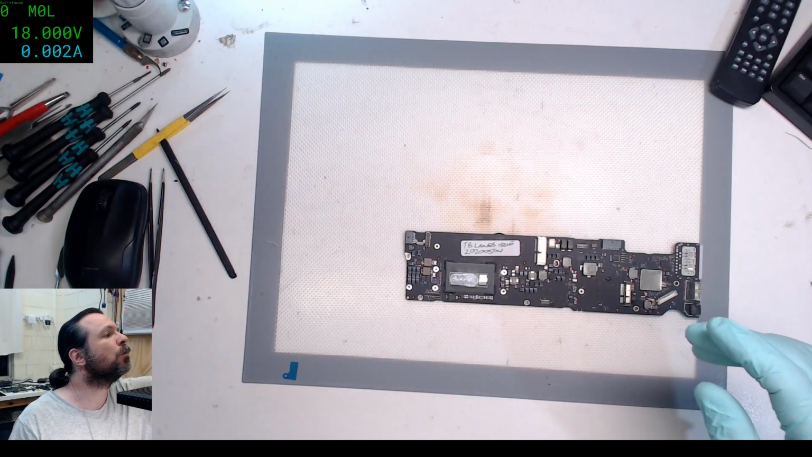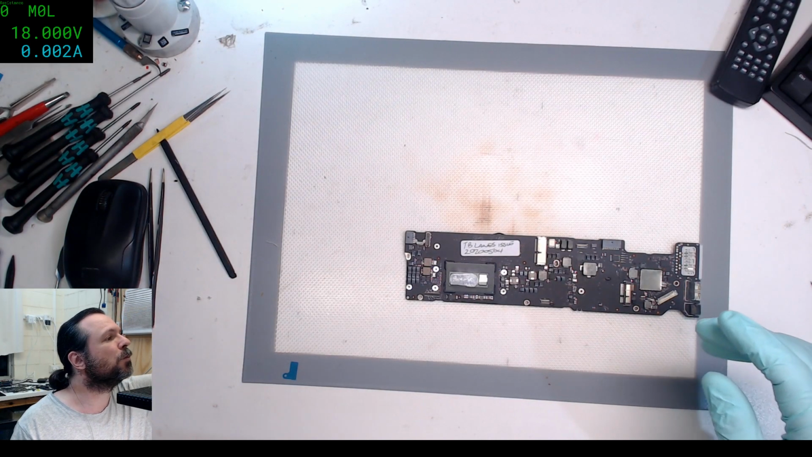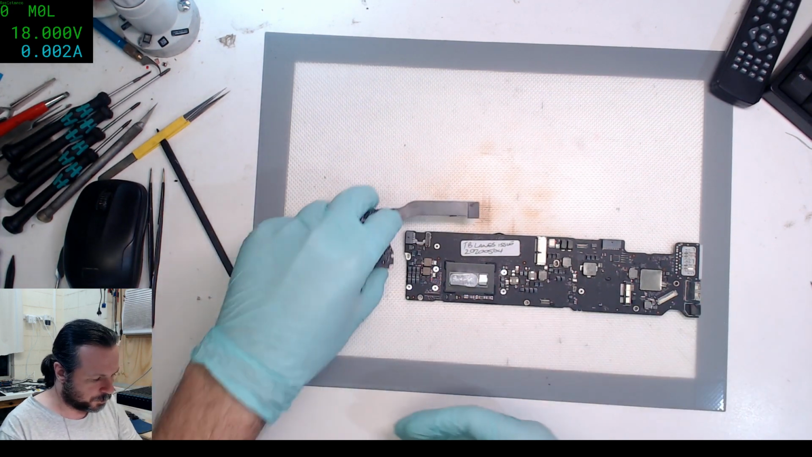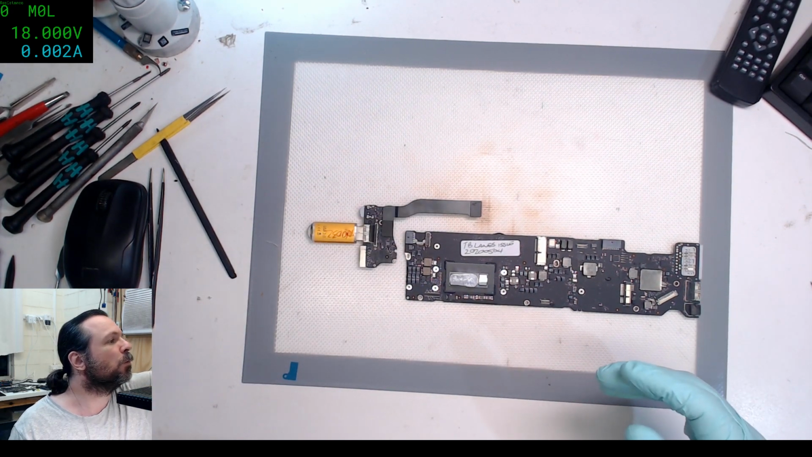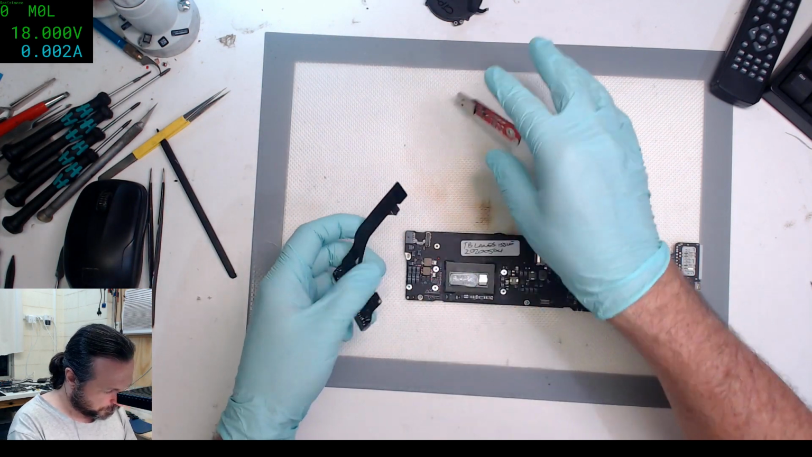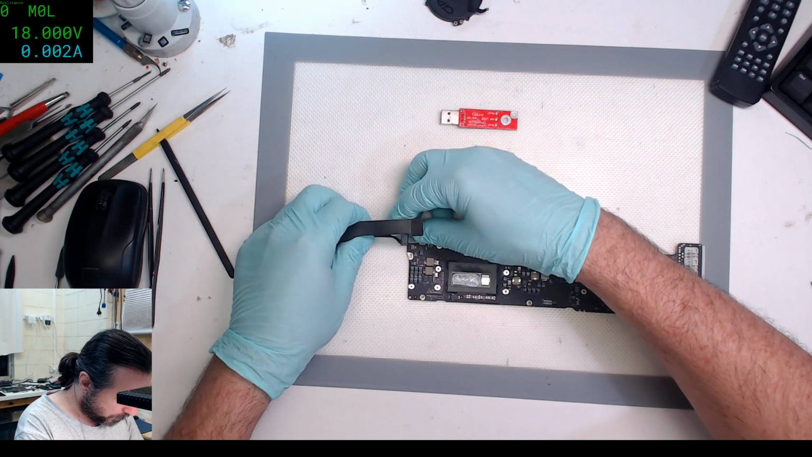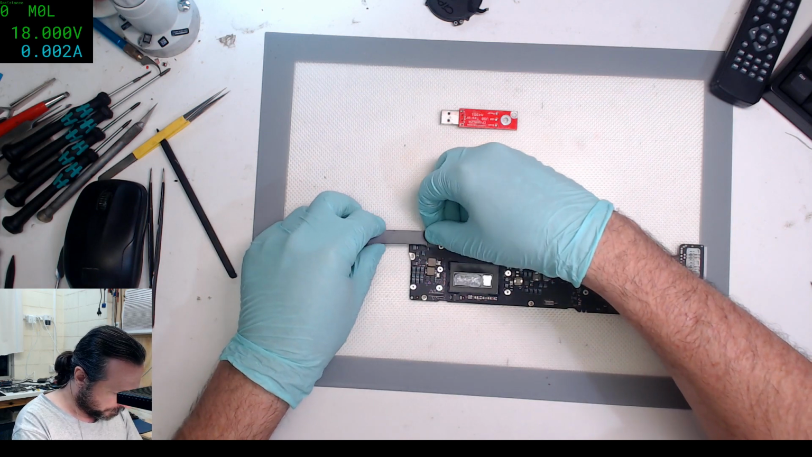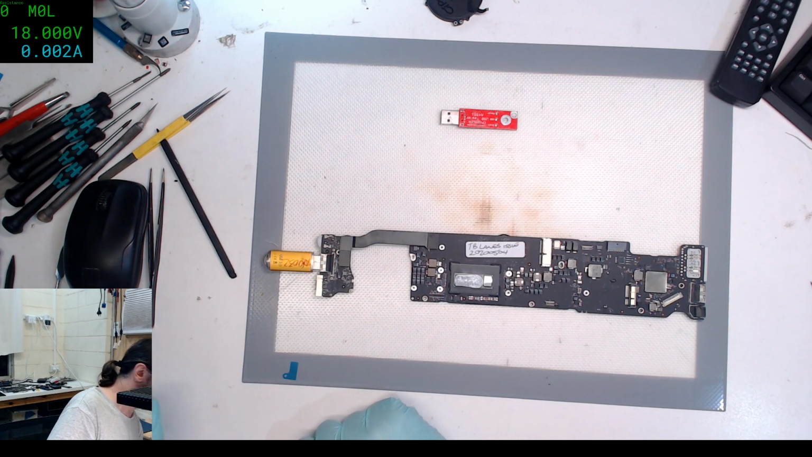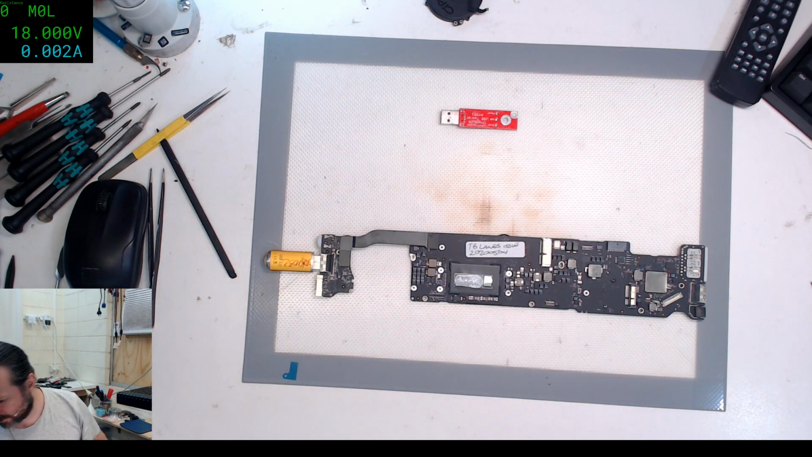So it's very disappointing, and I'm not actually doing this for the YouTube video. I'm actually wanting to see if it can do what I'm hoping it would do. But it's just letting me down. Reverse polarity.